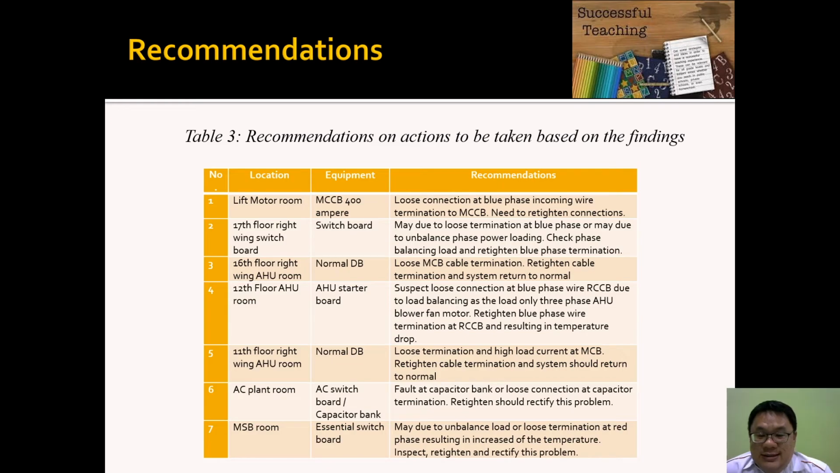So point 6, the fault at the capacitor bank is a loose connection at the capacitor, so you need to retighten the termination also. The last one, the MSB room, is due to unbalanced load of loose connection and red phase resulting in an increase in temperature. So you need to inspect, then retighten the termination also.